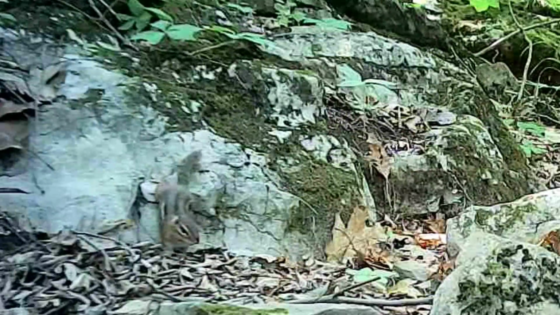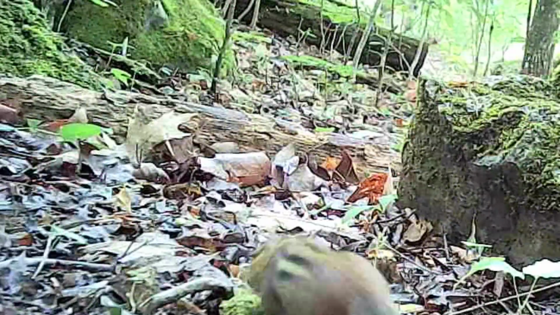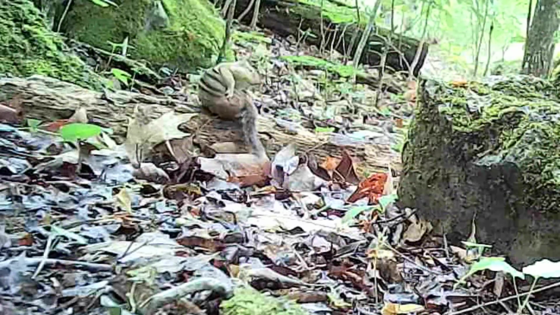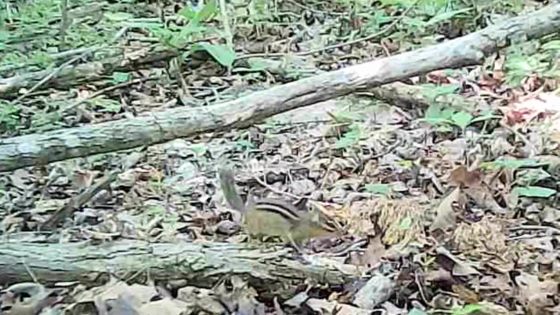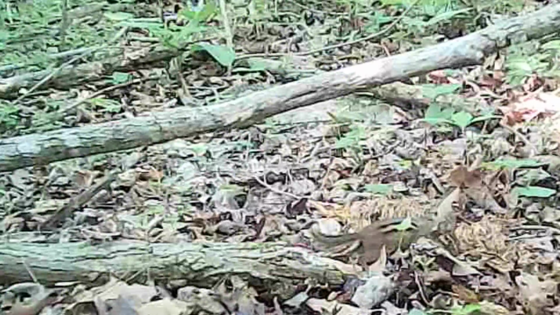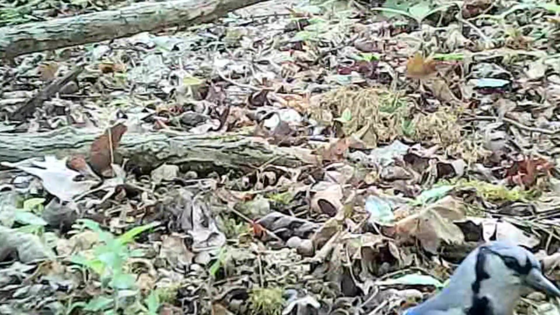And back in the rock, there's little old Chucky moving around. There he is at the log. They all got their own little business to attend to. And there he is still scrounging in them acorns. They still in them. There's a blue jay. They like them acorns.